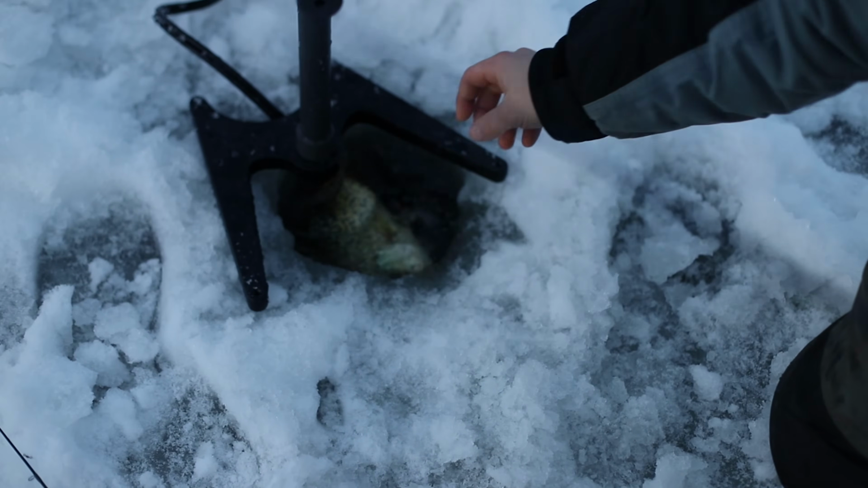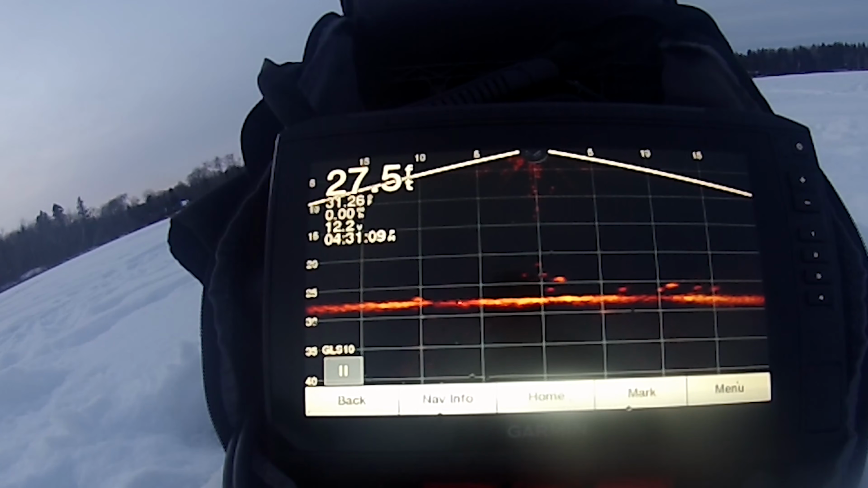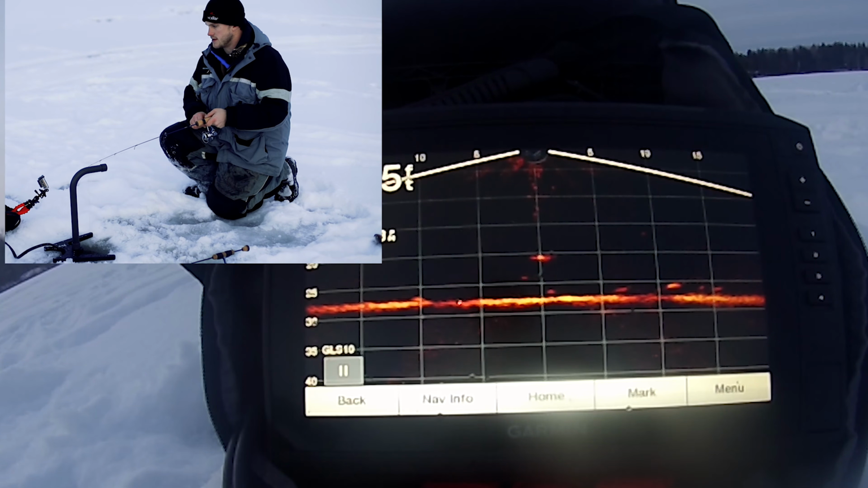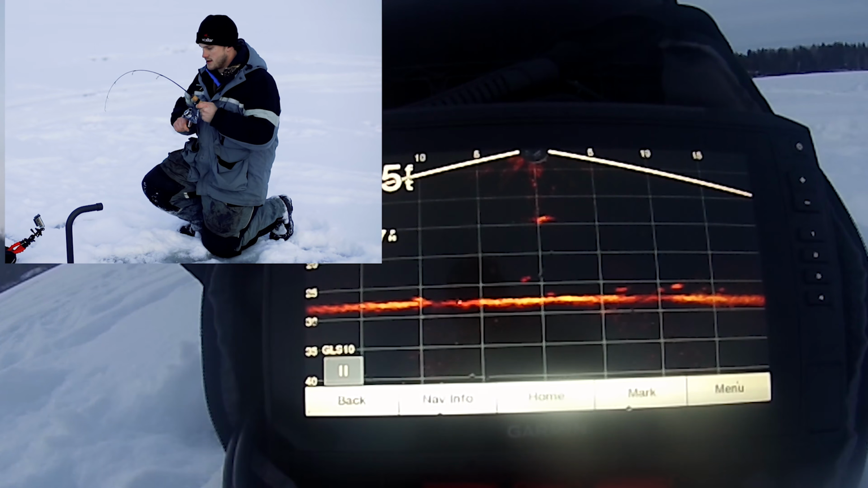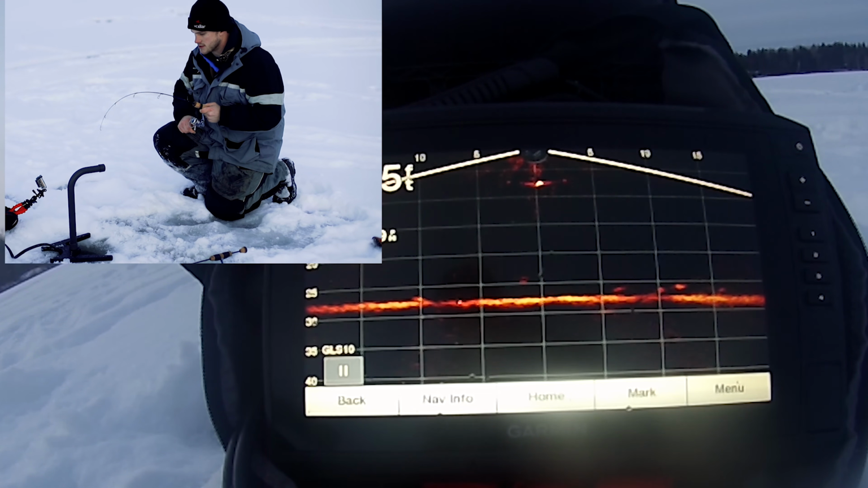We still got some more fish down there, so let's go catch another. Coming in hot. Come on, he's gonna whack it. There it is. That one came in just cruising.